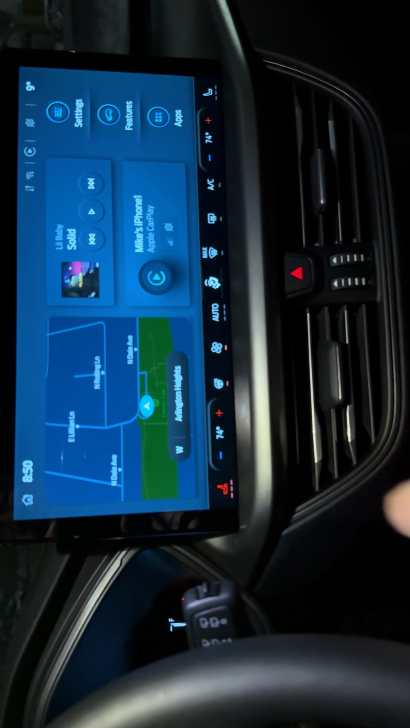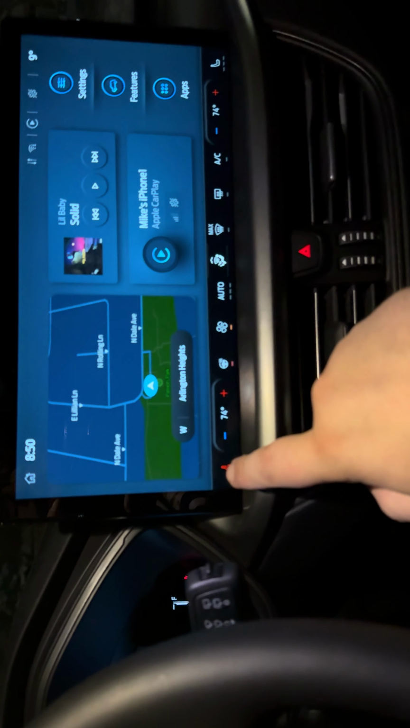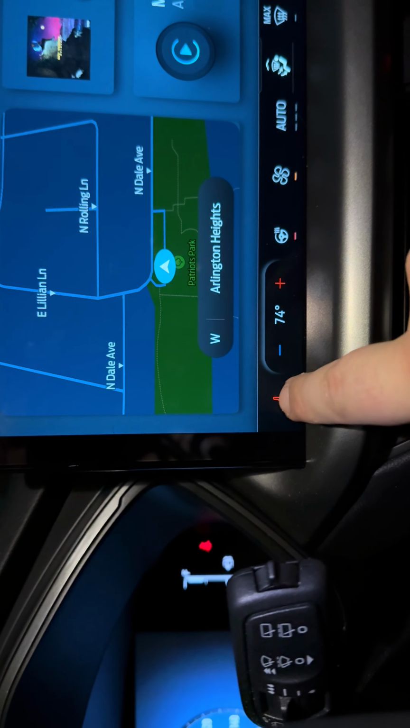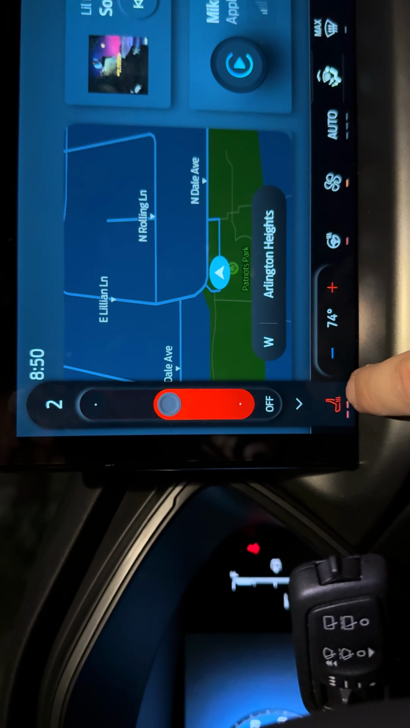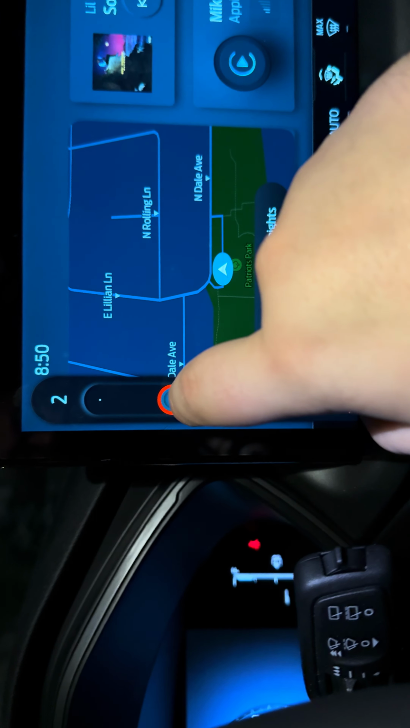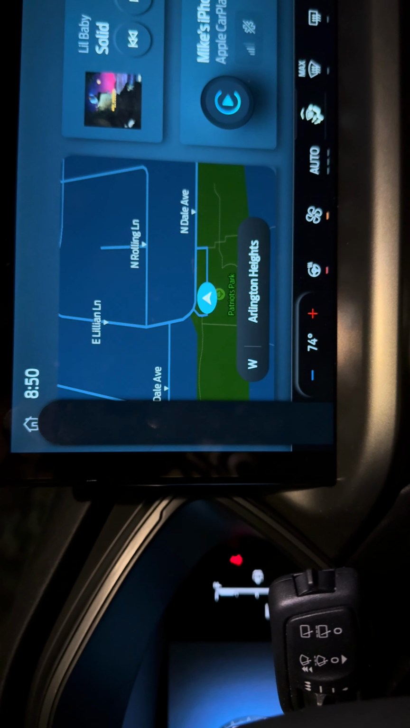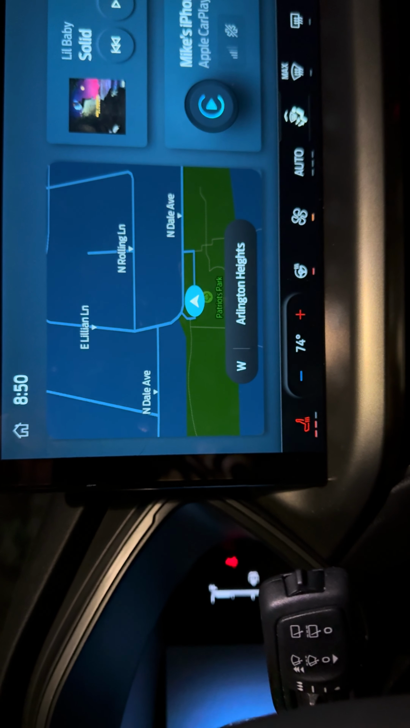But I do love how the heated seats are leveled up to 3 here. You can see here individually that there's 1, 2, 3 lines. I got it on 2, and if you just click it, you can either click it here and it'll change it, or you can adjust it on the actual little touch detailer there. And actually it's pretty responsive. I like that a lot, just looking at it.